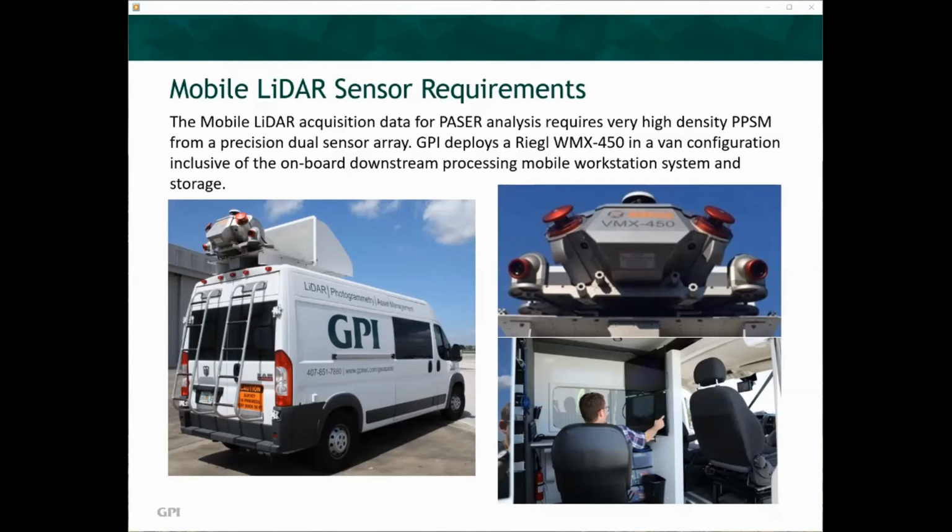GPI deploys a Riegl VMX-450 in a van configuration inclusive of onboard downstream processing mobile workstation systems and storage. The VMX-450 integrates two Riegl VQ-450 laser scanners as well as inertial measurement and GNSS equipment housed under an aerodynamically shaped protective cover.